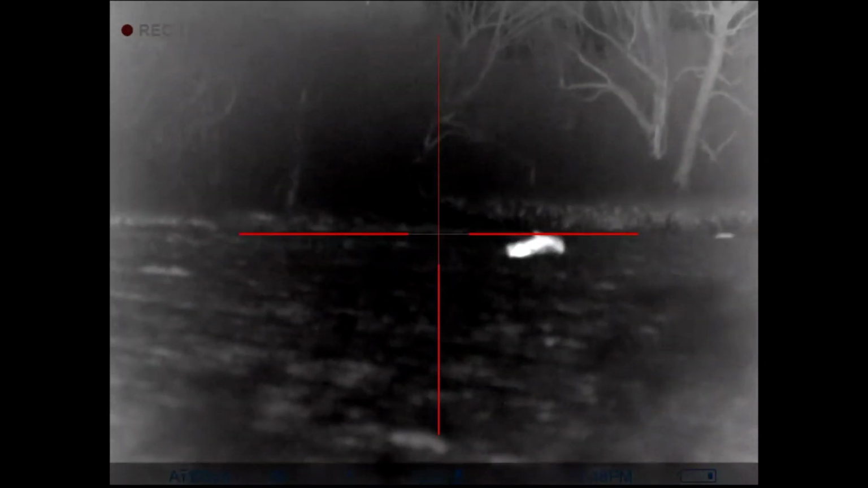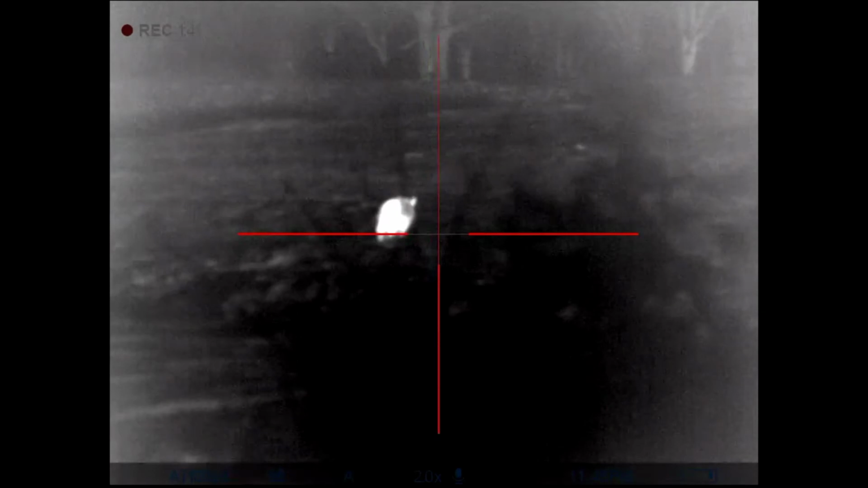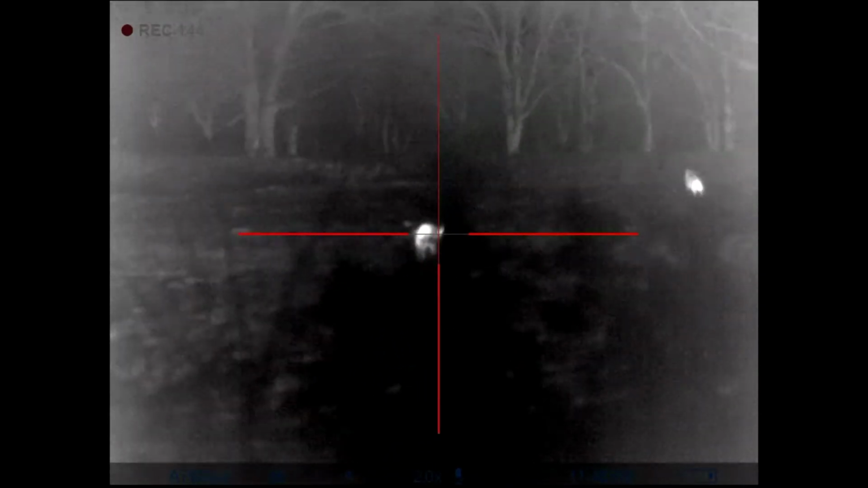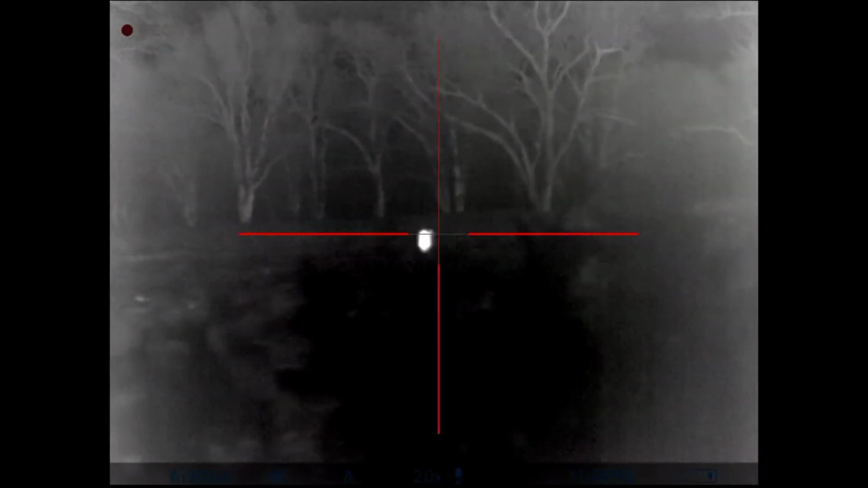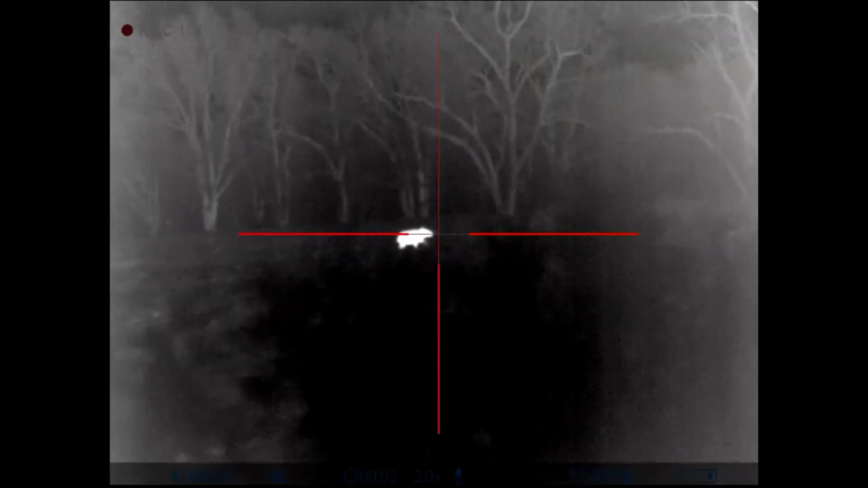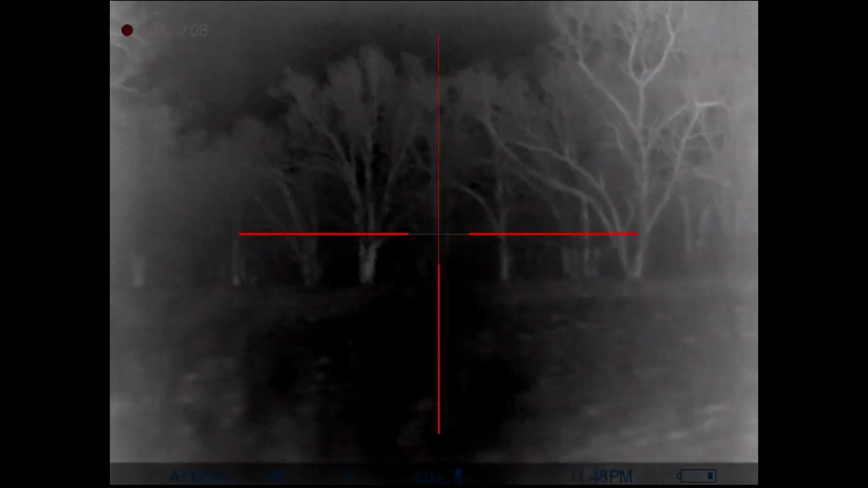My damn gun jammed. Where'd that one go behind us? He's right here. I'm gonna finish him. Damn. Towards truck. Went over the hill.